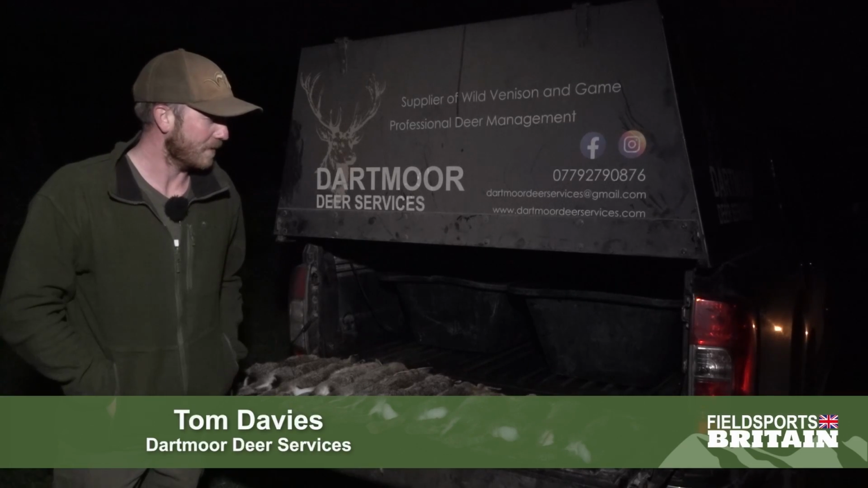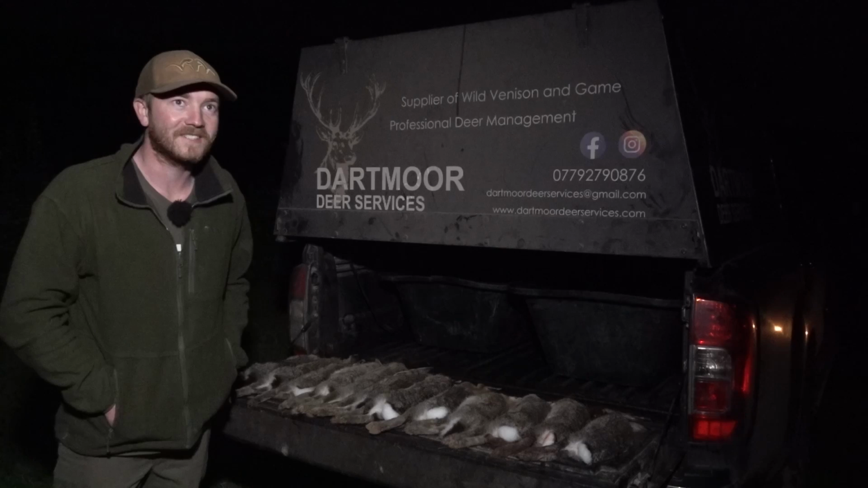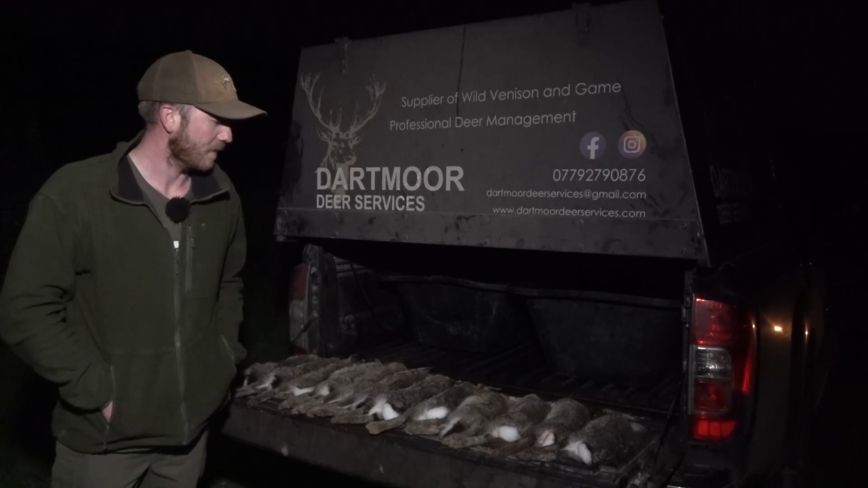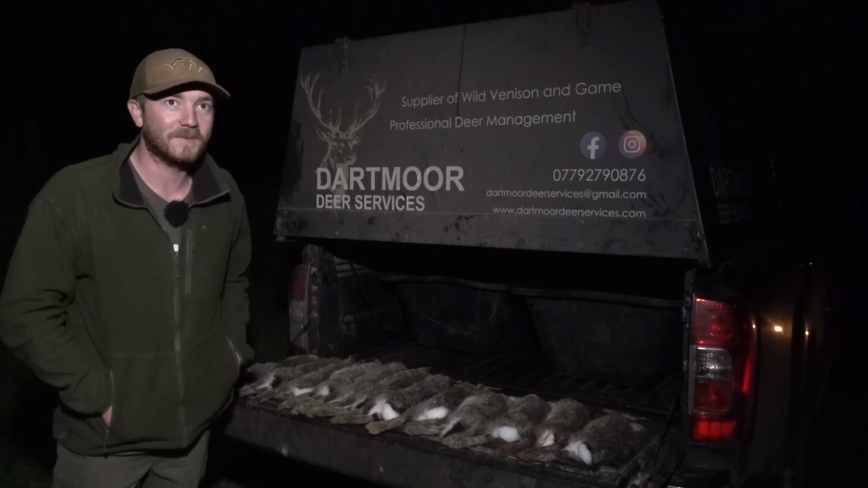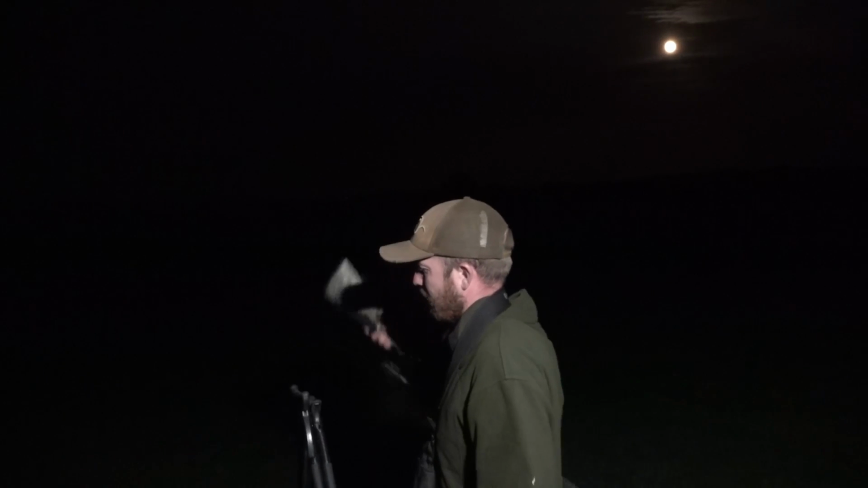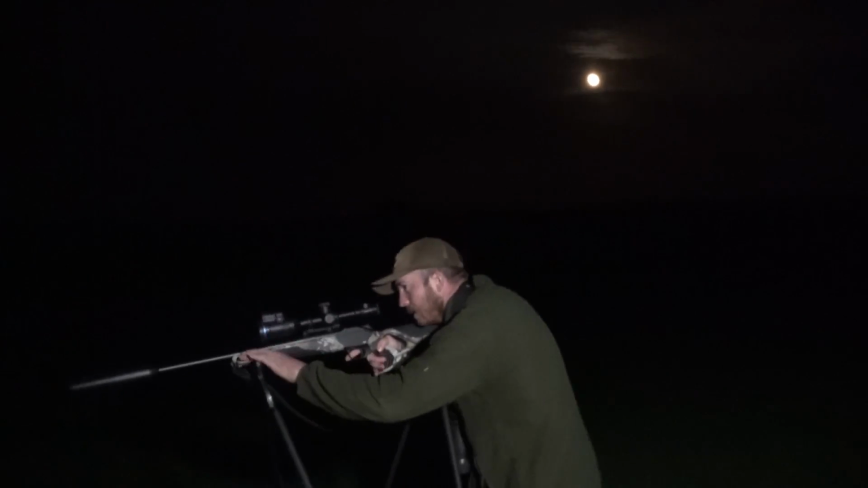It does get exciting on the rabbits. One thing I love about shooting rabbits is obviously you've got the selling part of them, but it reminds you of your youth shooting rabbits. 100%. It's great fun. It can be a bit daunting sometimes when you're walking up hills just to try and get like 5 rabbits, because some areas don't really have them. But when you get areas with good numbers, you can have brilliant nights out.